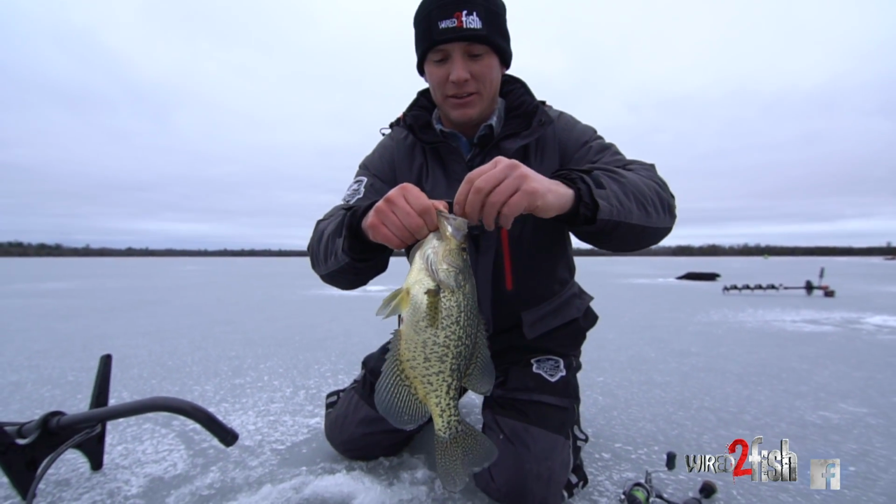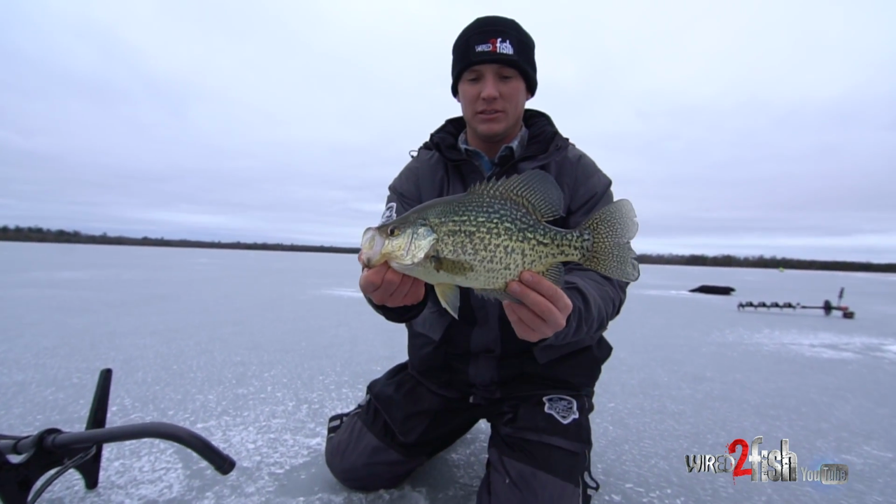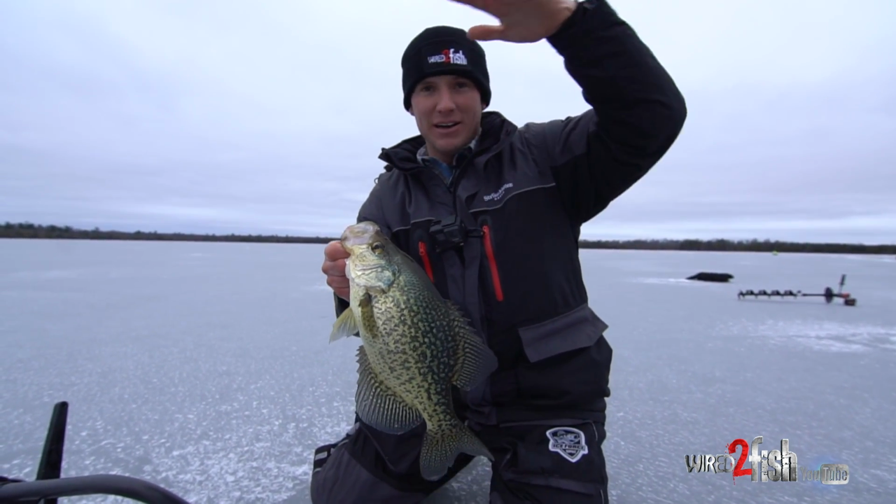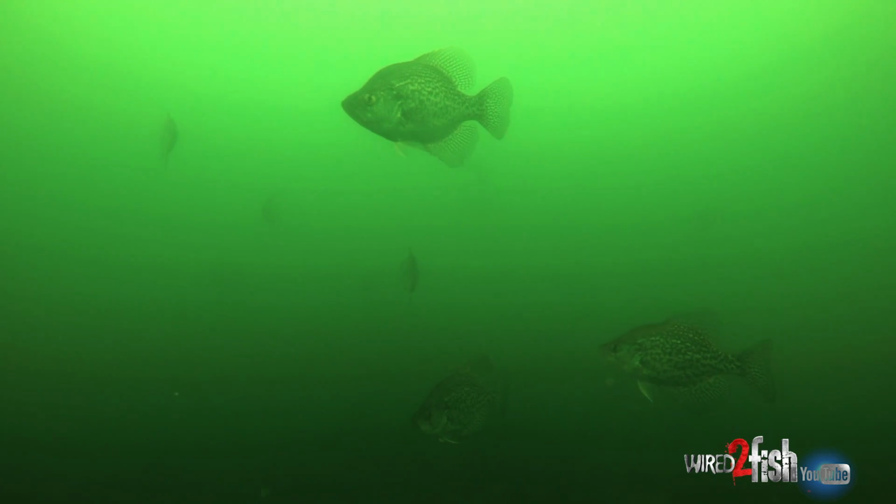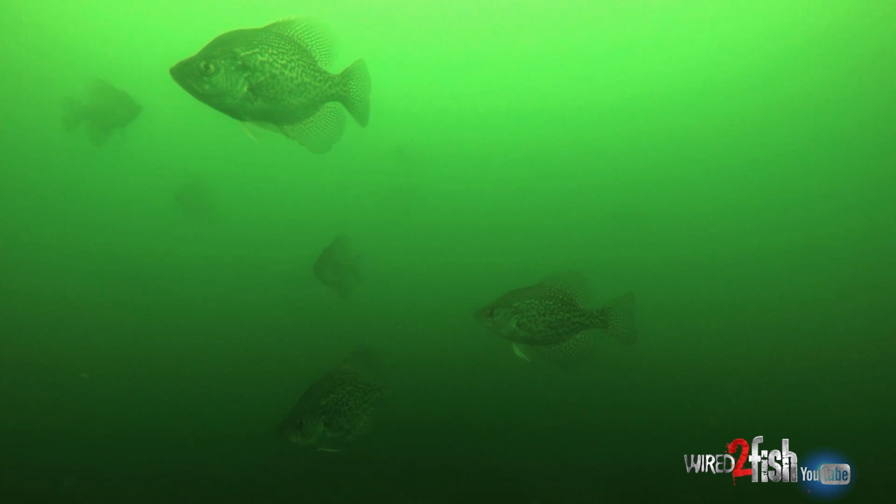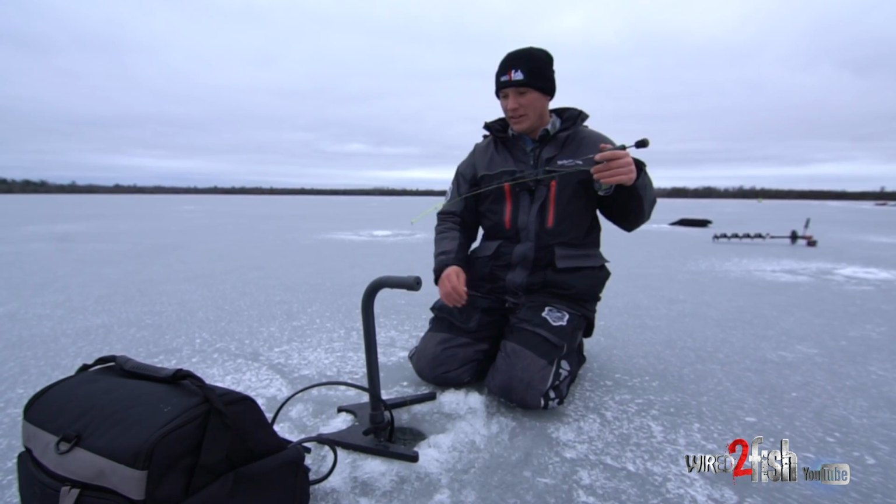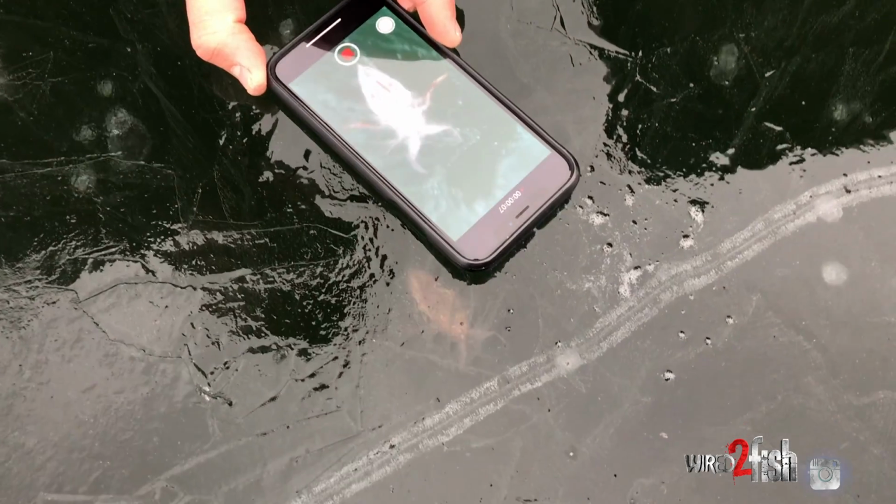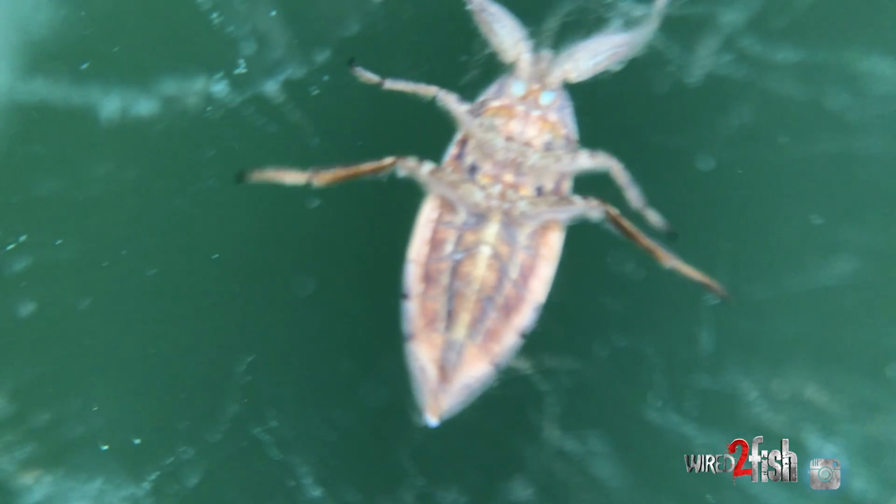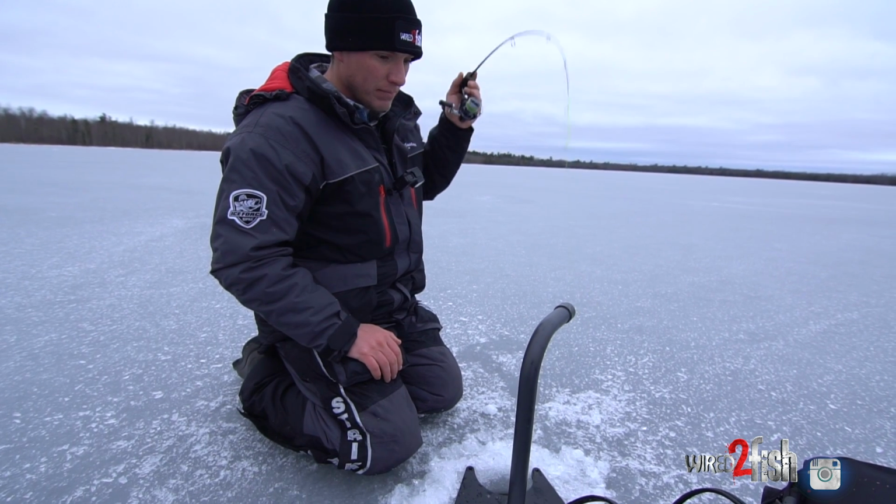But the reason why I think we're able to catch so many and capitalize on this school of fish is because we're taking those fish on the upper column of the school and not disrupting that school. Sometimes they can be super fickle and flighty. We've had some incredibly flighty crappies this year because of the ice conditions. You know, we've had thin ice, clear ice, and they get incredibly flighty and hard to stay on. So when you do in fact land on some, get them while the getting's good, like that.